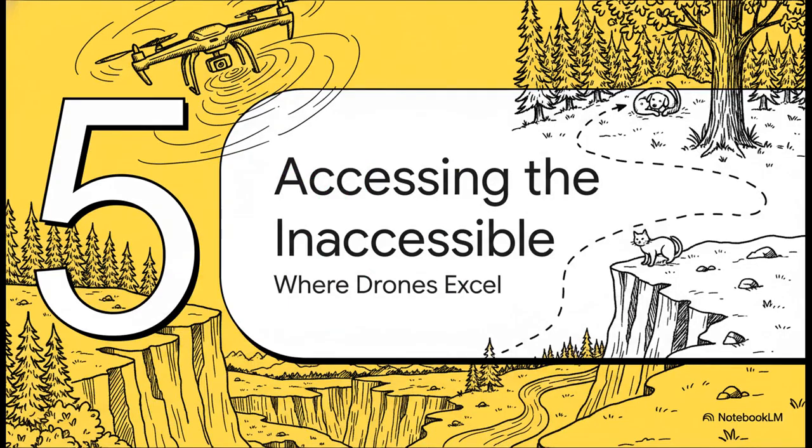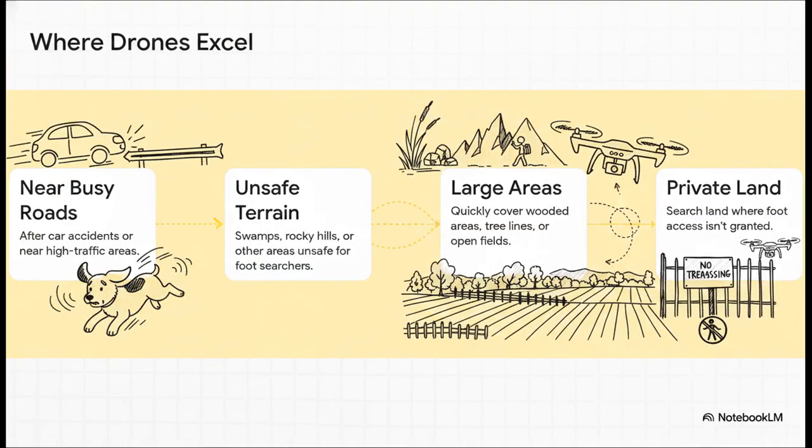Okay, so we've talked about the blind spots. Now let's talk about where drones are absolute superheroes. Section 5, accessing the inaccessible. This is really where the tech is just unmatched. Think about a pet that's bolted after a car accident near a busy highway. It's way too dangerous to send people out there, but a drone can search that whole area safely from above.